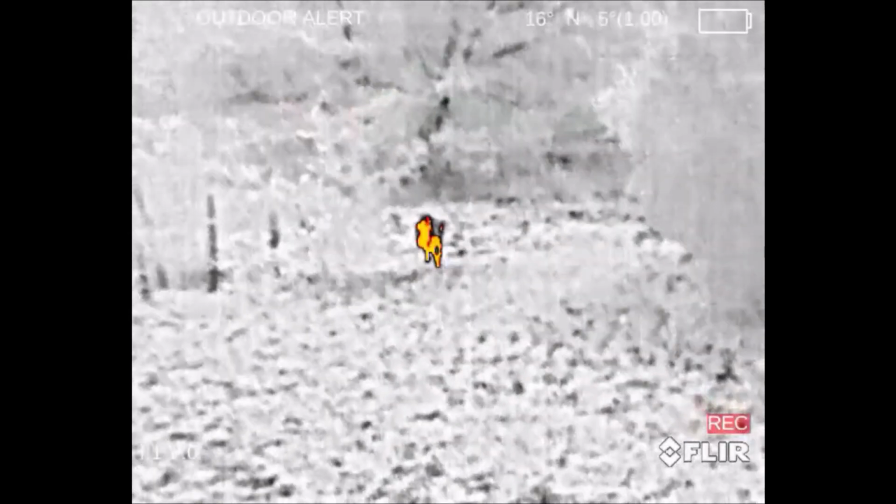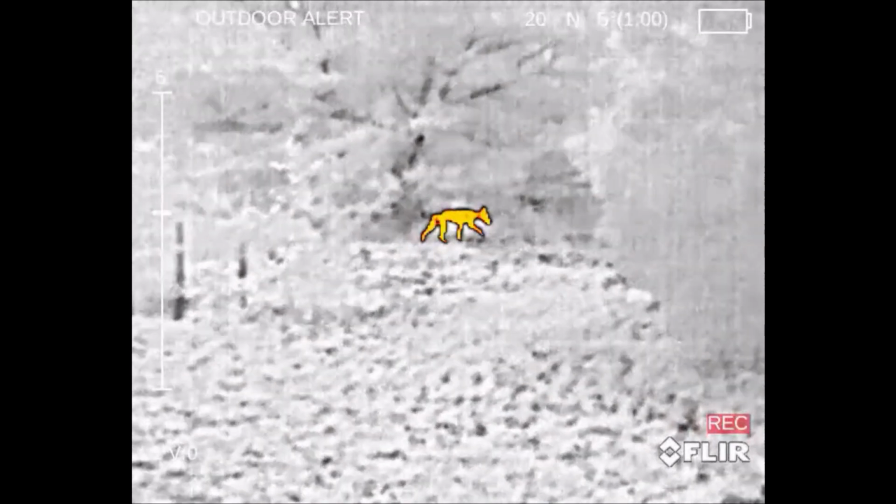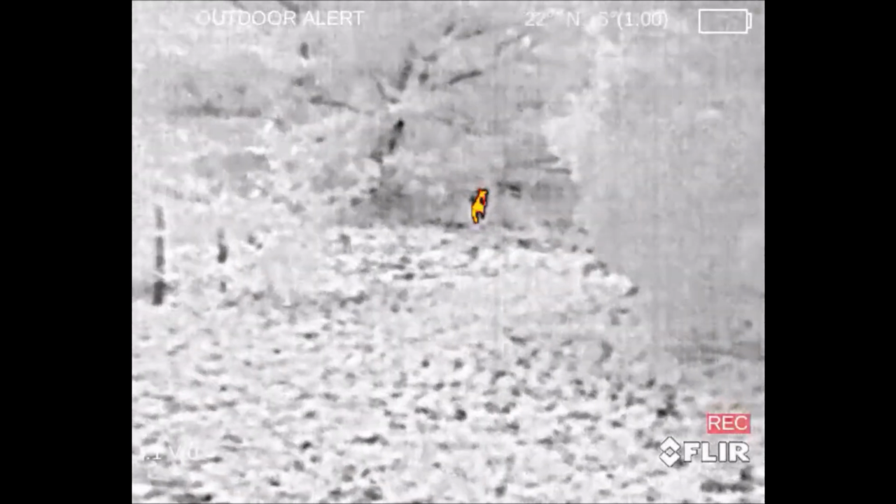Let's take a look through the PVS-14 on the camera lens, and I'll try to give you guys an idea of how this works, where if you set the settings just right, you can kind of blur them together. Before we do that though, let's take a quick look at the brightness, where you can dial it up until it gets really, really bright. Again, the brighter and brighter you run the screen, the faster and faster it eats through batteries. I leave it on the lowest setting because that works the best for the PVS-14.